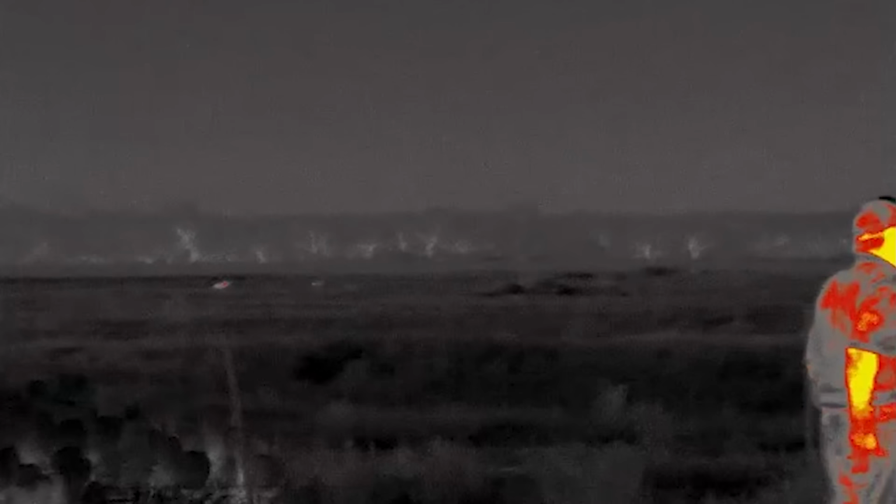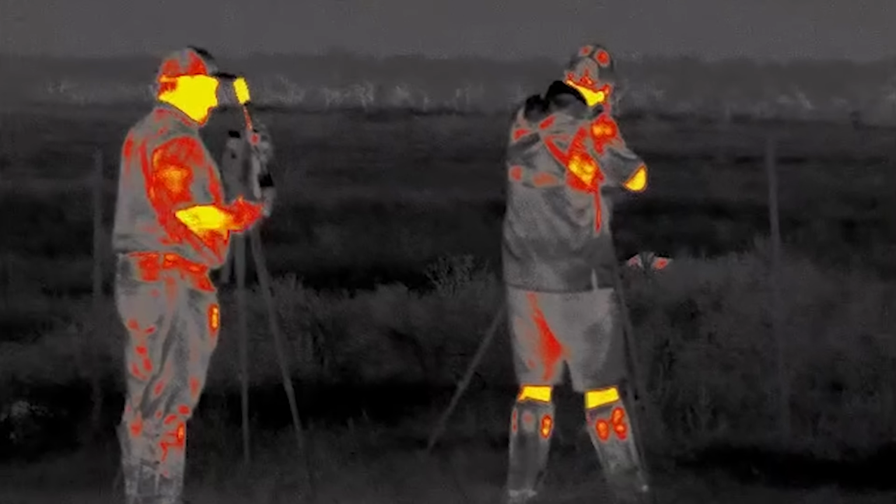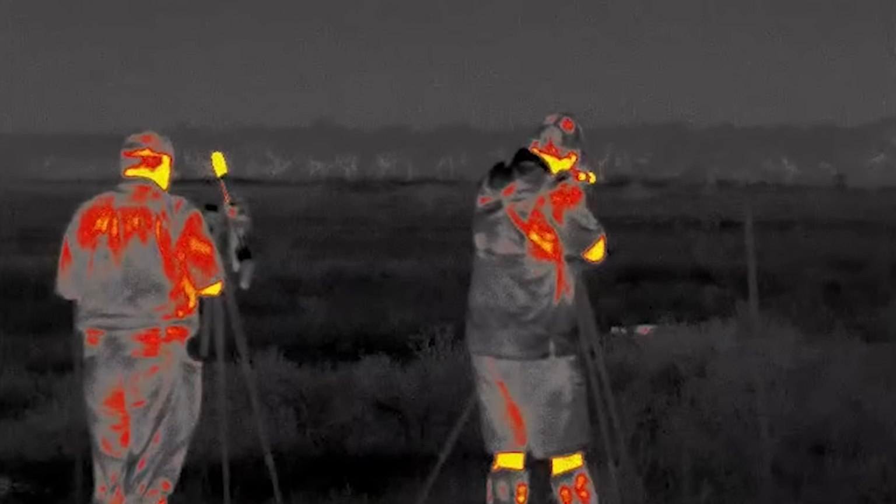Then it got crazy. There were pigs running left, right. That's another hit. And we just started working our way across, taking them off one at a time. Oh, come on, don't screw this one up. There we go. There's another hit. Yep. I love doing this. I mean, this is one of the most fun things that I can do hunting. The deal is you're leveling the playing field with the hogs when you go out at nighttime.